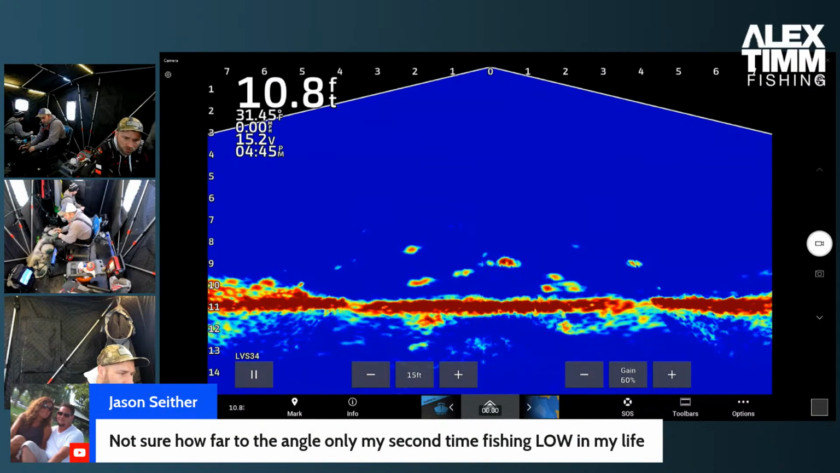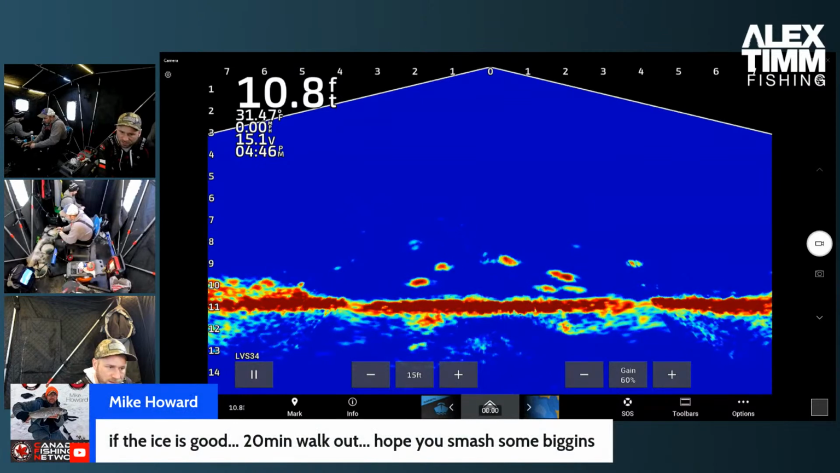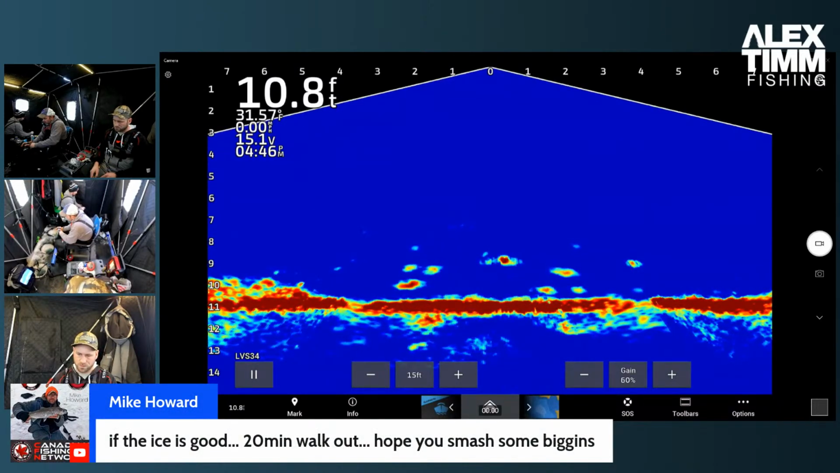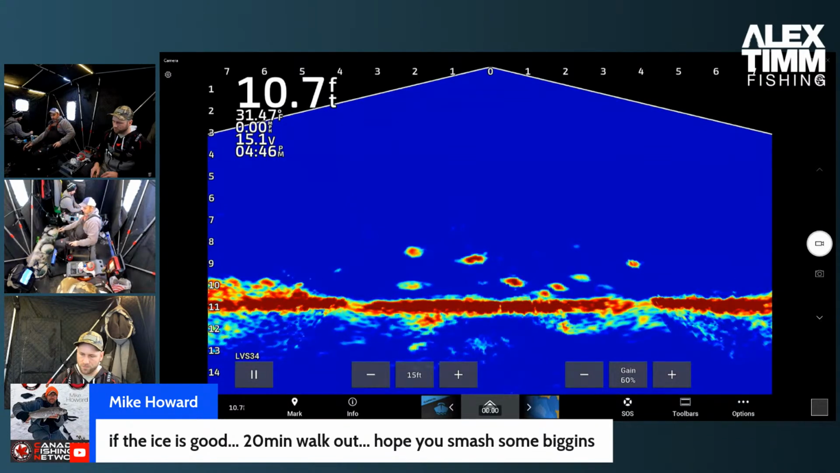Not sure how far to the angle. Only my second time to Lake of the Woods. Well, you're gonna love it, man. Lake of the Woods is great. One of my favorite lakes by far. If ice is good, 20-minute walk out. Hope you smash some big ones. Thanks, Mike. I hope we do too. Any time now would be wonderful.